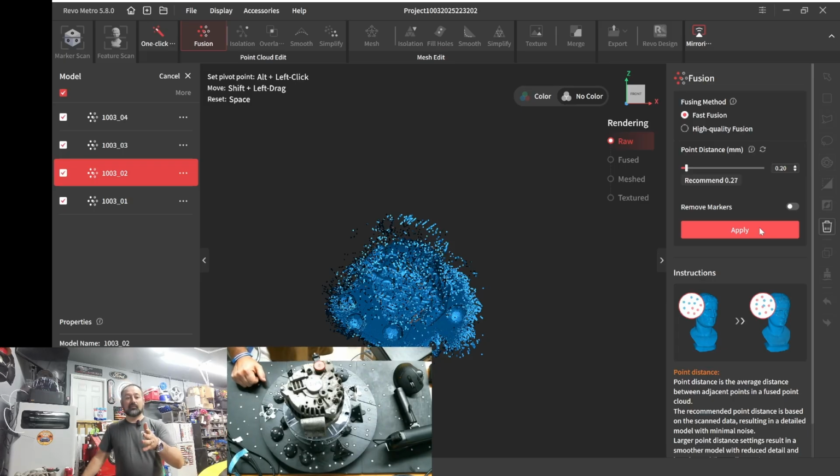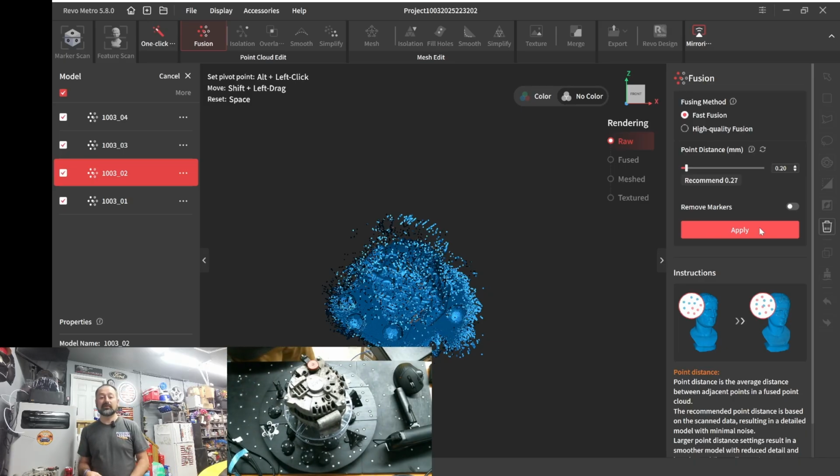So we've already got one of them finished, and again, I am doing it at 0.2. It was recommended 0.7, but I want to get as much detail as possible. That's how I always do my scans. And to be honest, if this was a customer part that I needed to have as perfect as possible, I would probably have gone into the parallel laser mode and got all the details possible. But it does take a little bit longer.